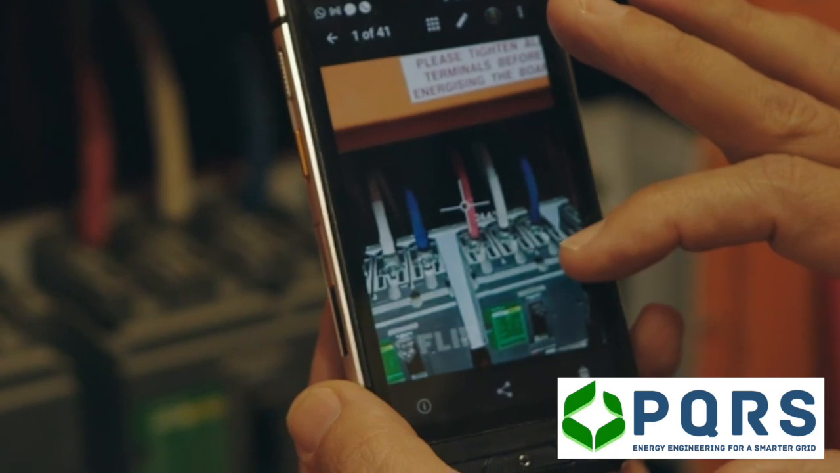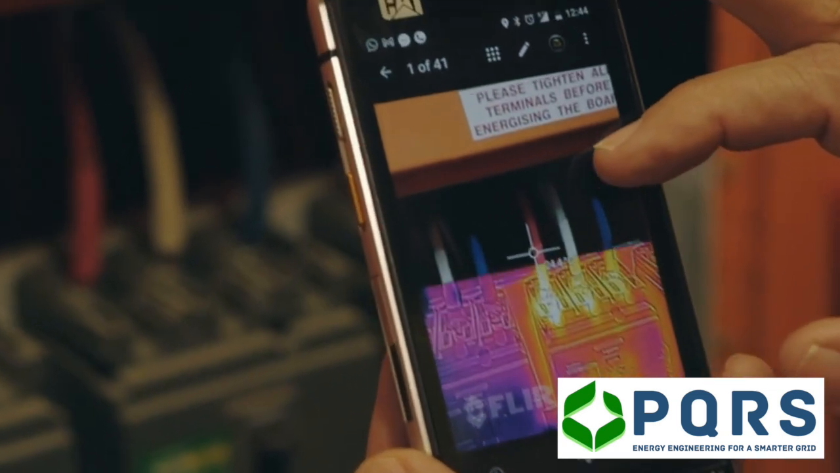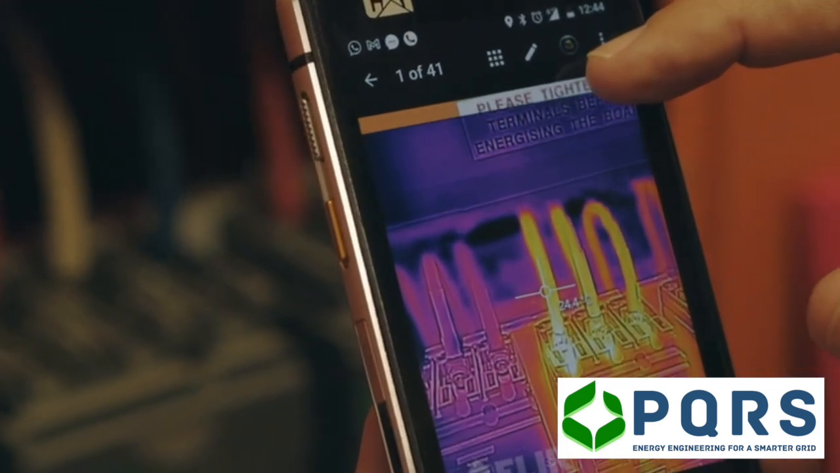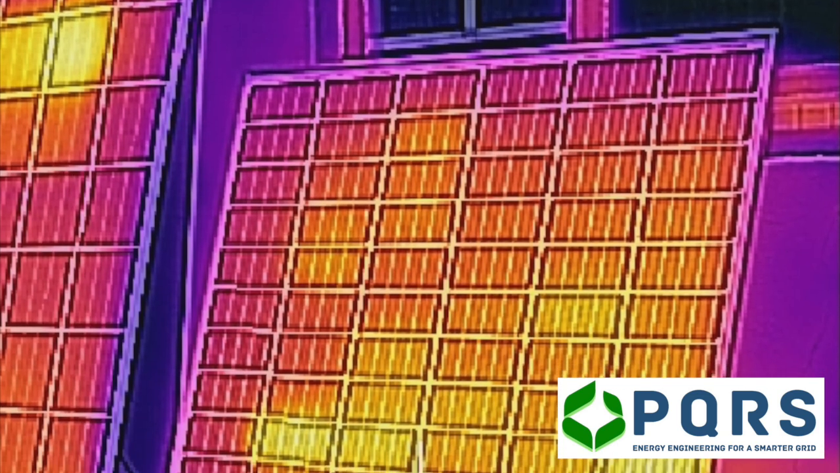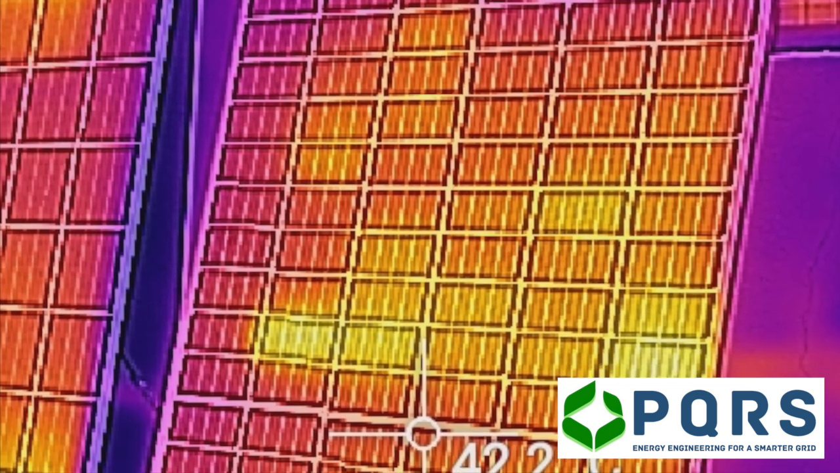If you're a solar installer and you are considering starting to get involved with solar PV system maintenance, you should definitely add a thermal imaging camera to your list of tools and equipment.